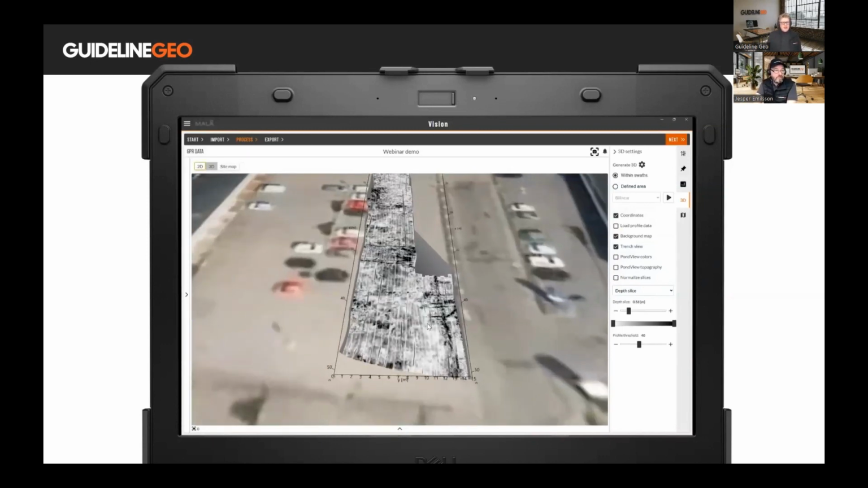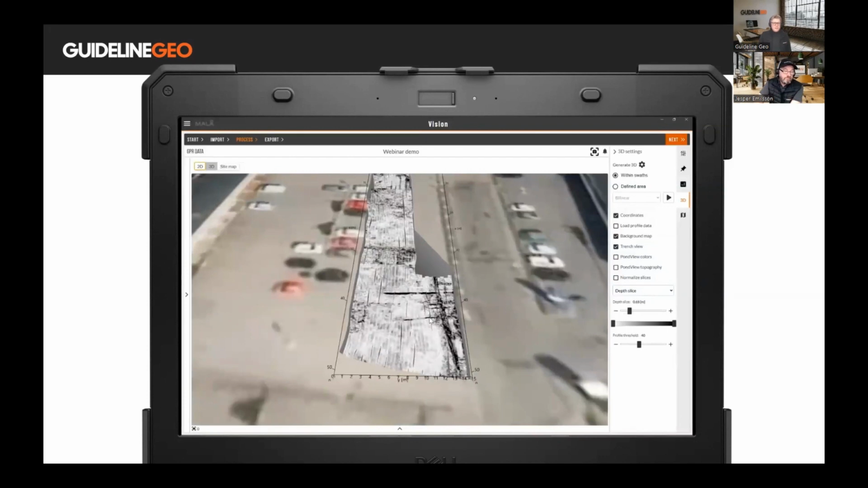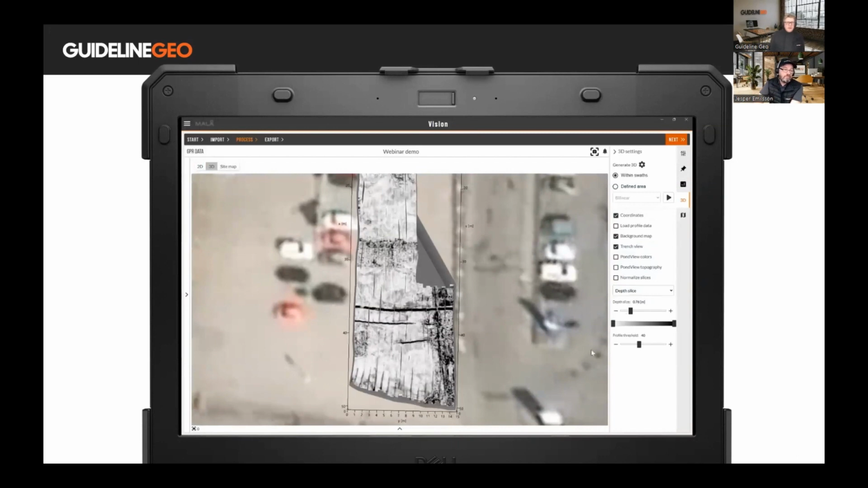Yes. It is quite possible to fill the gaps as well, and then you select defined area in the top right of the menu, and then you define the area that you want to have interpolated. And at that stage, it's also possible to add a 3D migration if you would like.